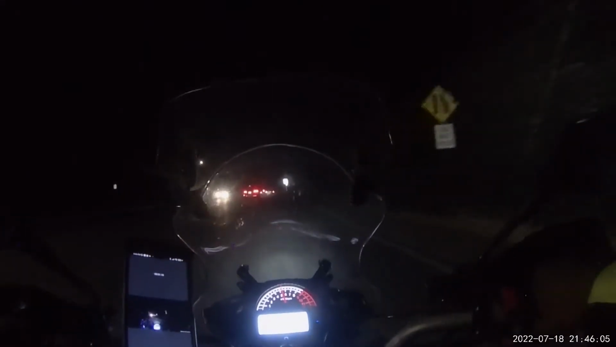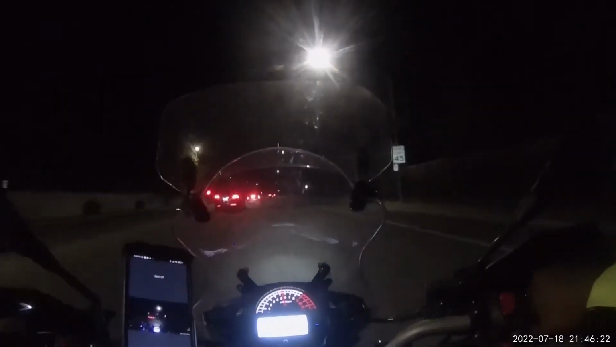But starting with the inner city riding, generally speaking, especially in areas where it's already very well lit, I generally only ride with the low beam on if I'm in an area that's very densely populated with lots of street lights.